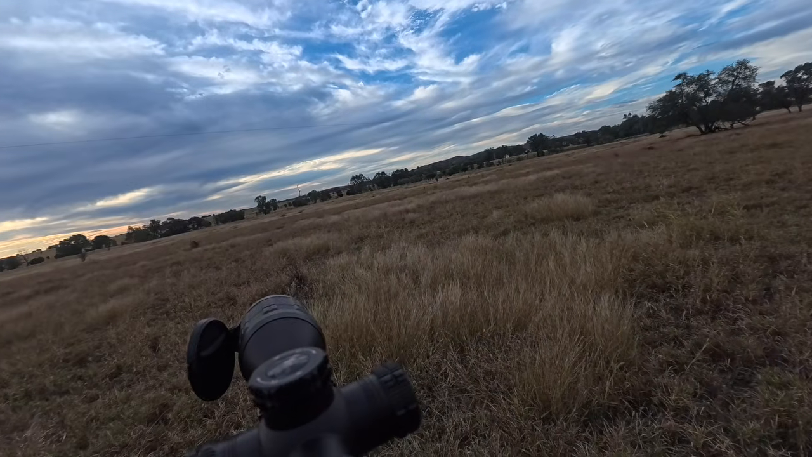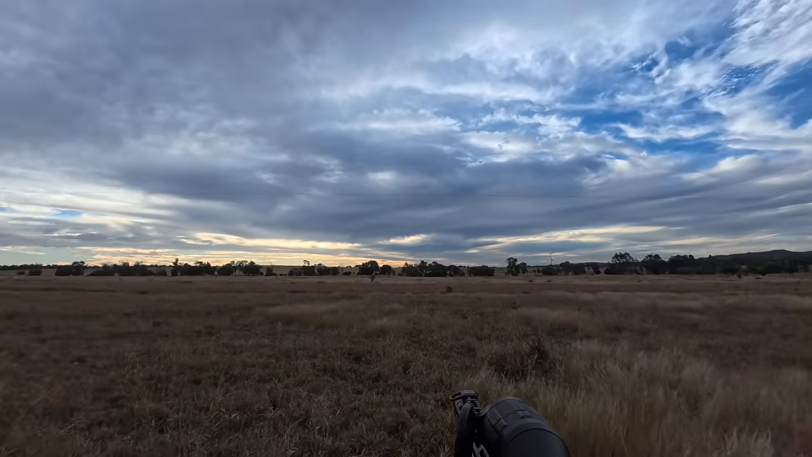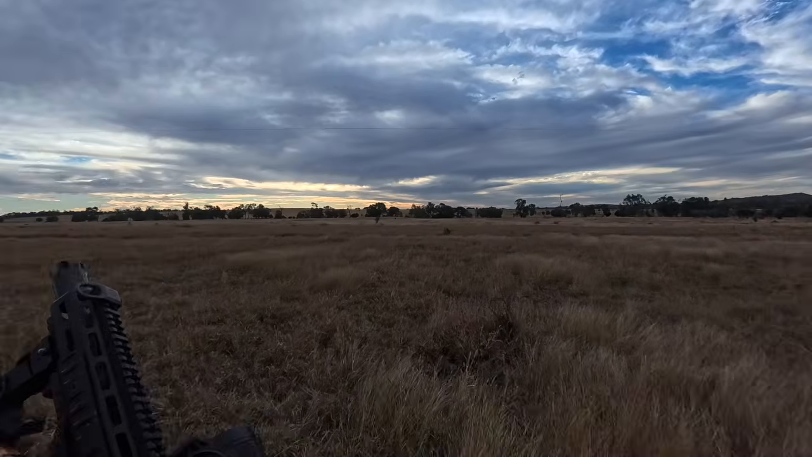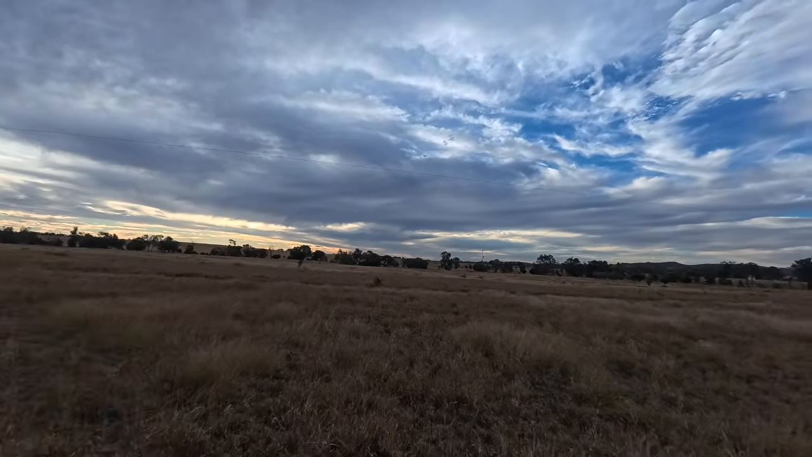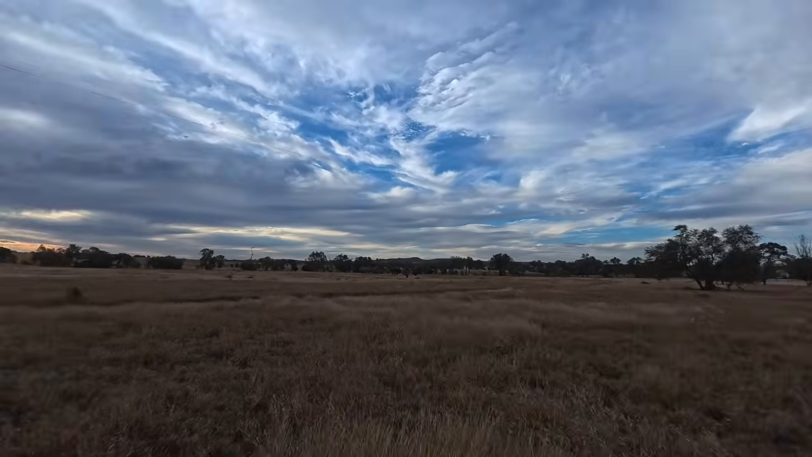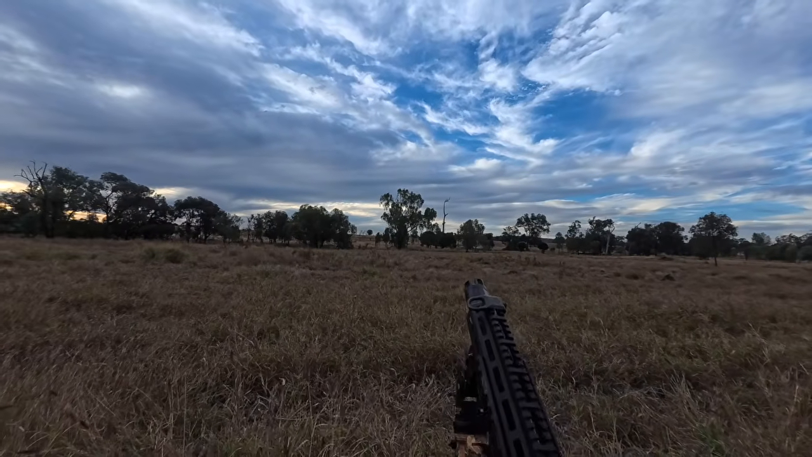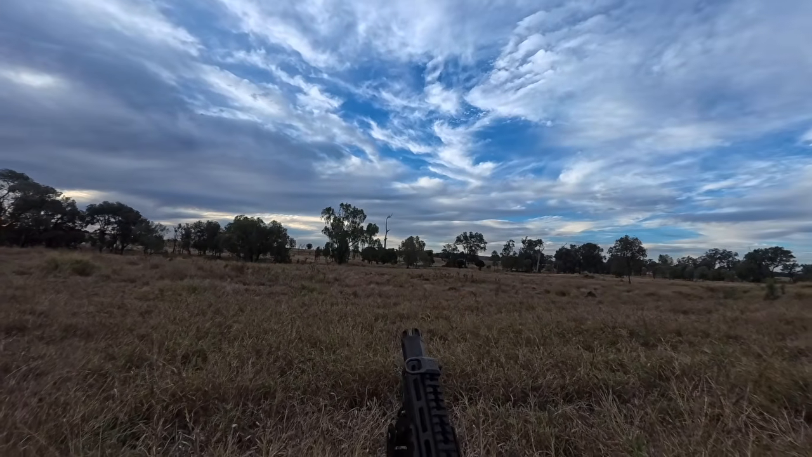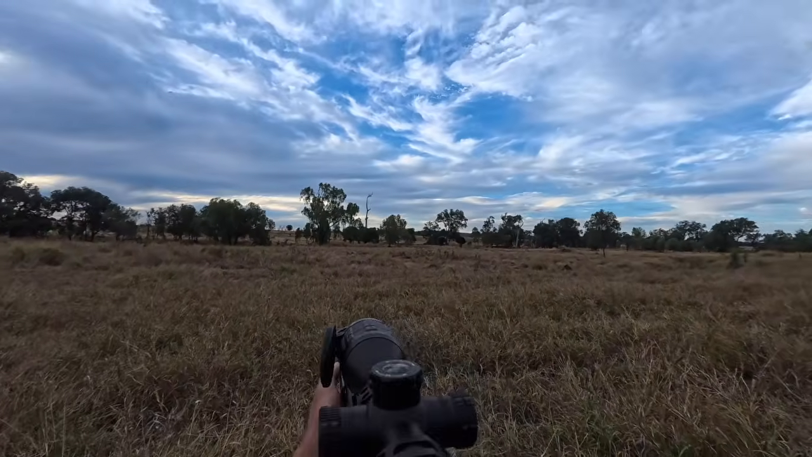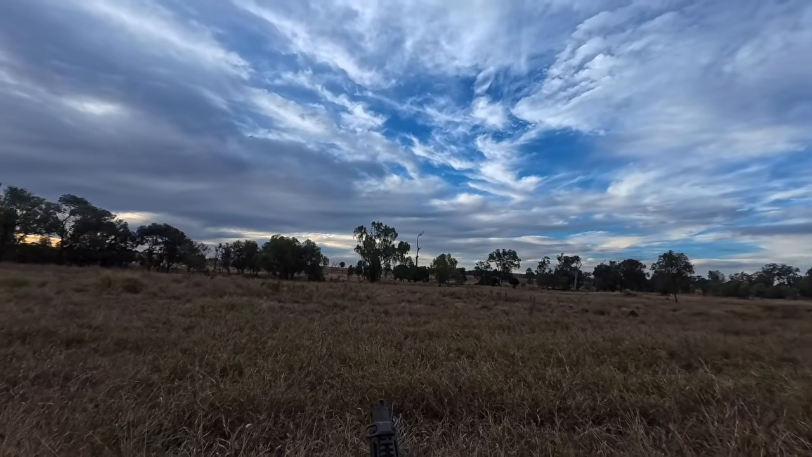Jesus, a TS60. This thing is so clear you can still use it just as well in the daytime nearly as the night. Might just sit down here under the bush. Give a few howls.